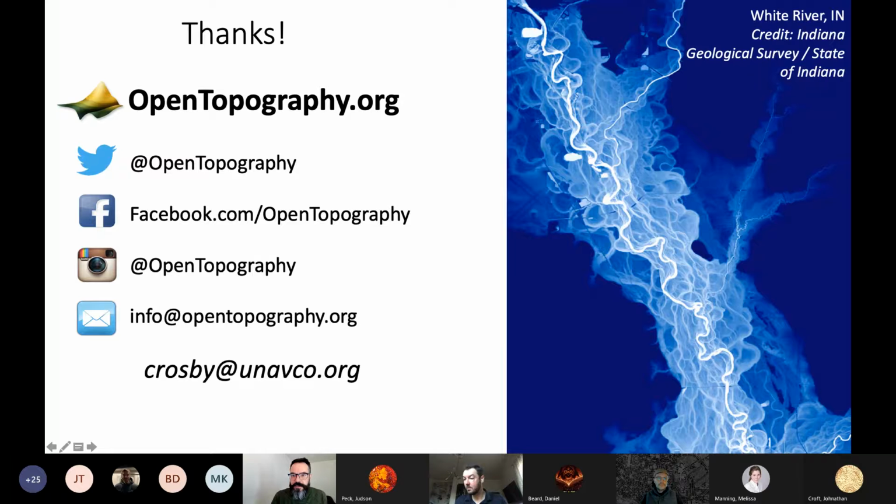I guess I'm curious, with regards to either tools or research in the pipeline, where do you see the focus of OpenTopography, and what do you think we can expect in the coming couple of years?